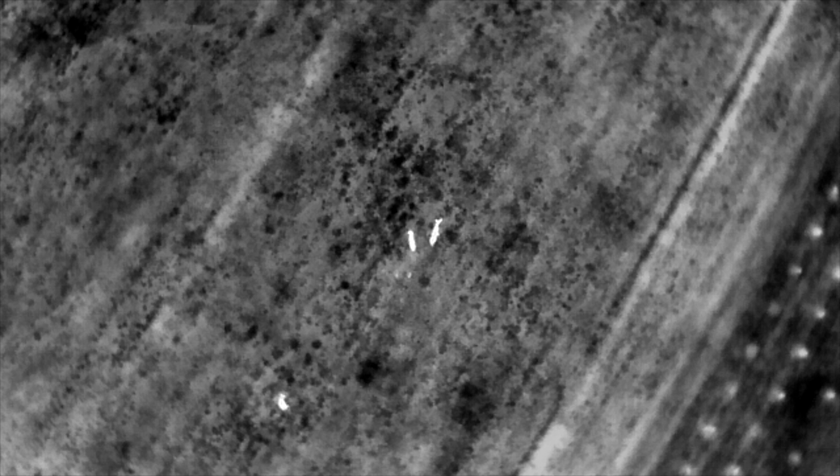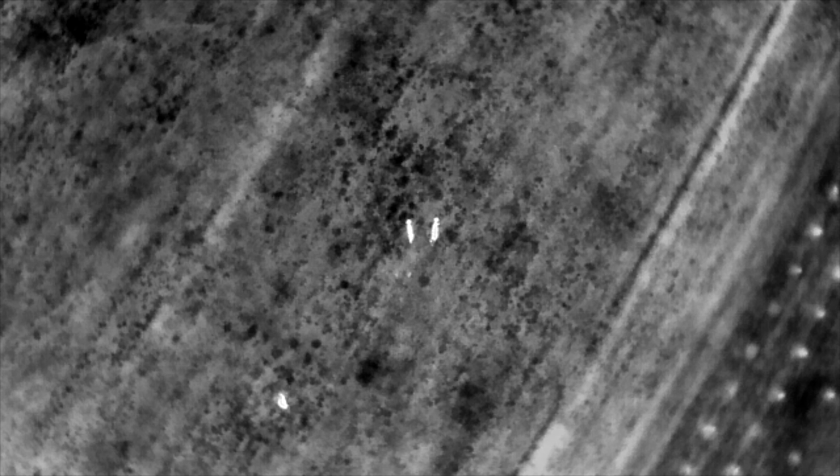I learned a lot about flying in the morning and flying in the evening. It's the same area, but the movement of animals differs, with the impact of kids home from school and people out with their dogs. This is a residential area where people are walking dogs.